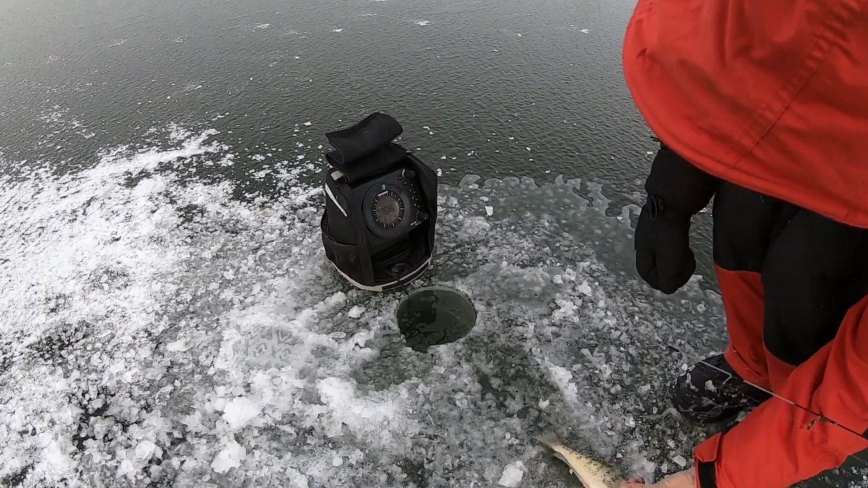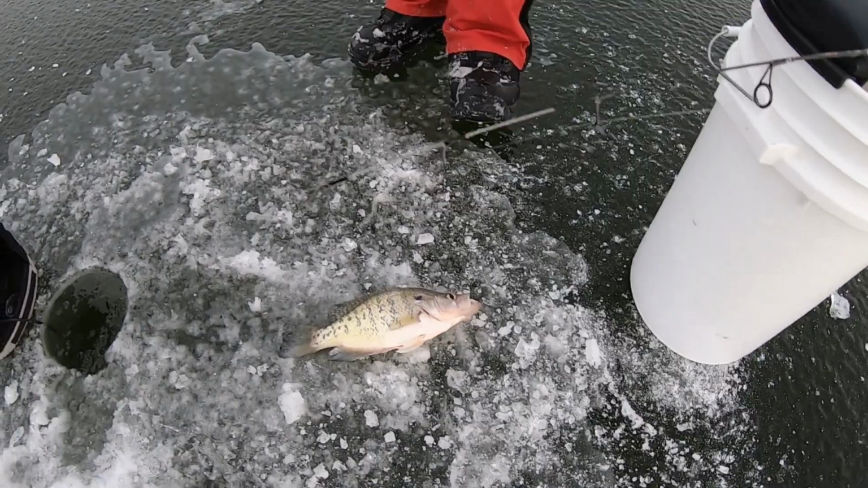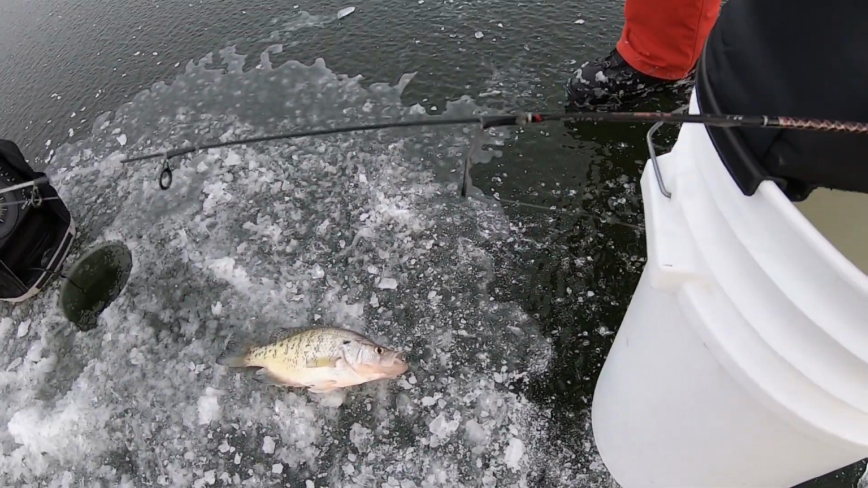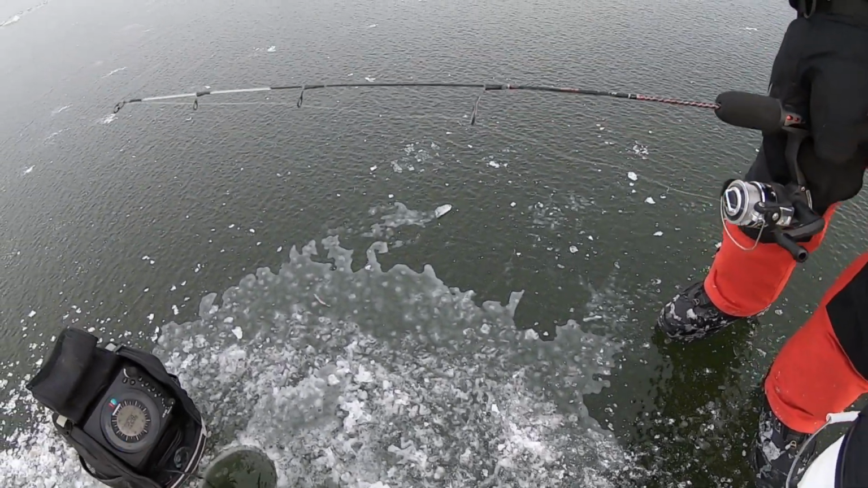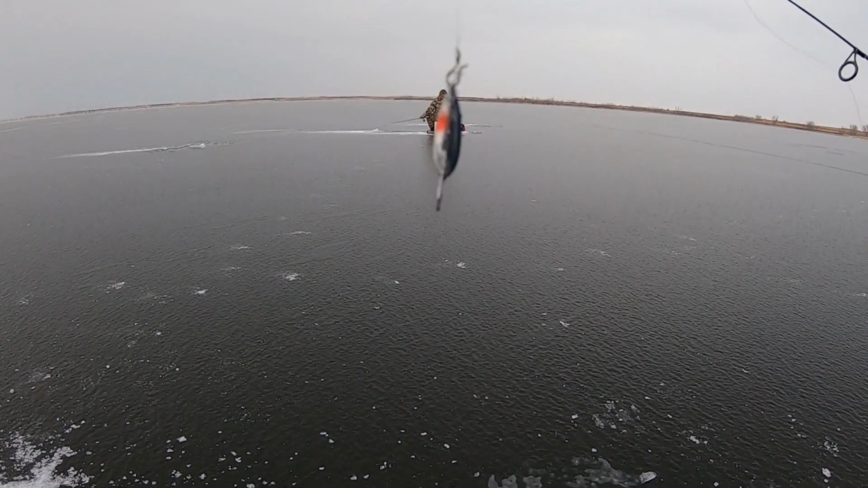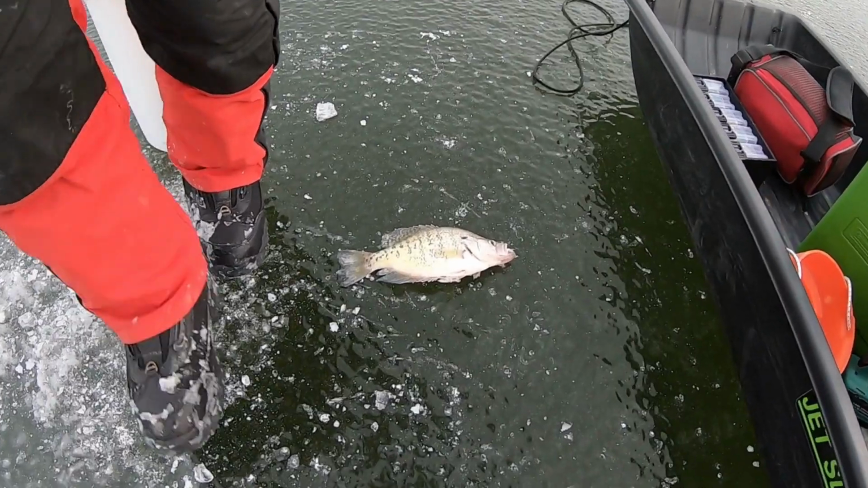Is that right? I've missed several. Is that right? No kidding. I missed 3 or 4. And let's see what he's running. That's a good looking ice rod. Look at that right there. Is that an ugly stick? It's an ugly stick. I'll be dang. And what kind of bait? 4-inch minnow. Okay, so that's a little spoon looking guy, right? Good little crappie right there.